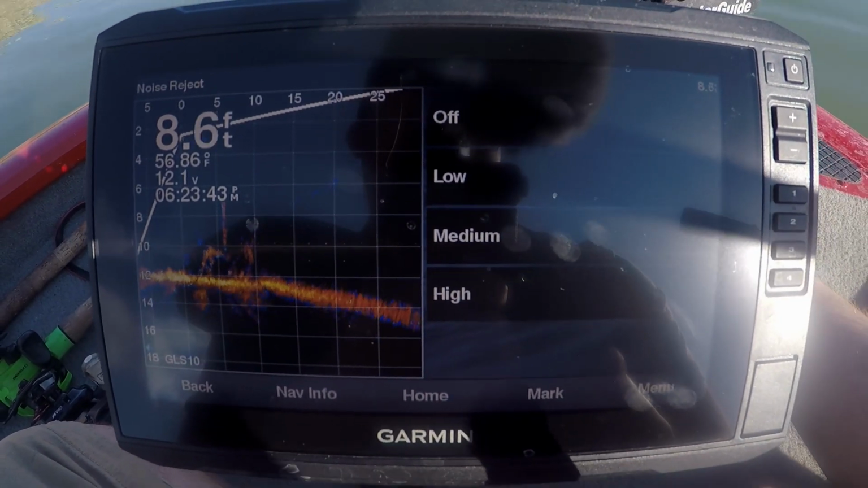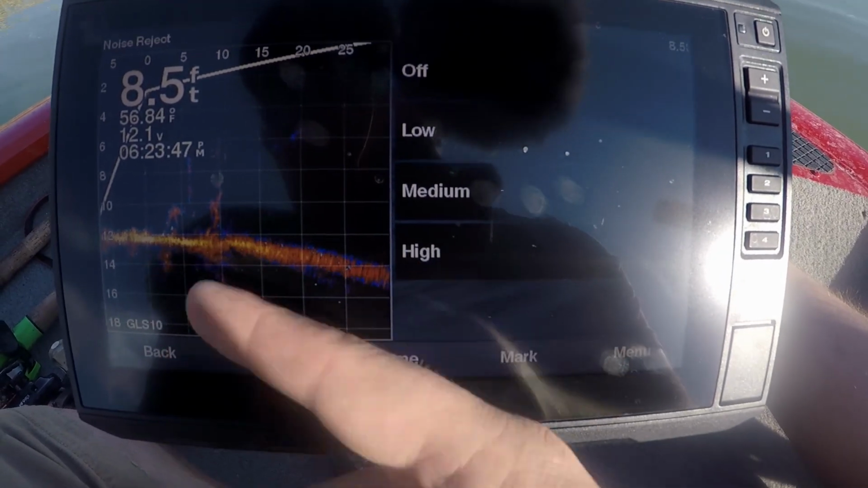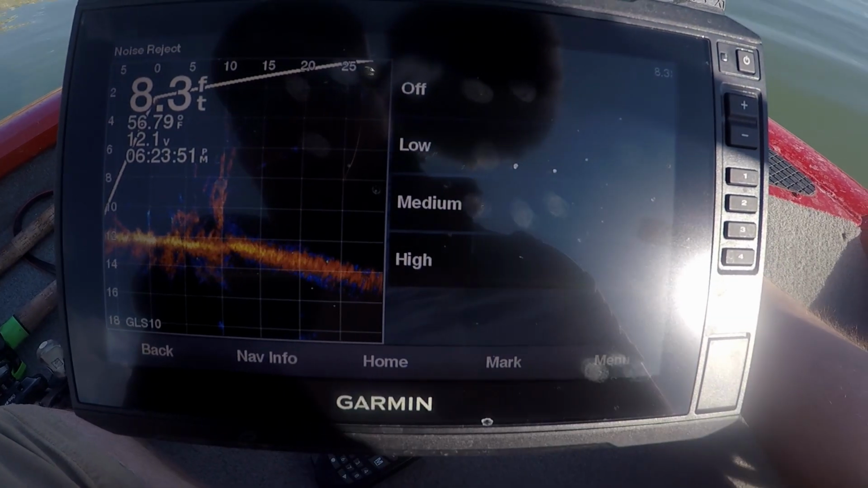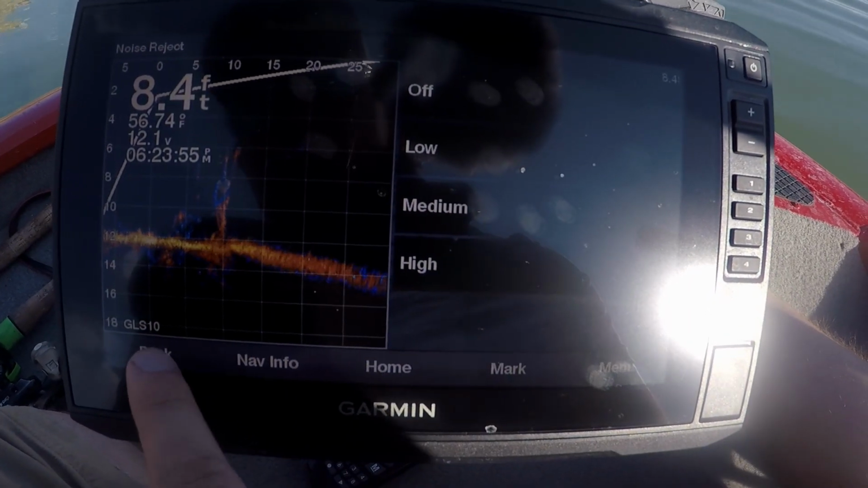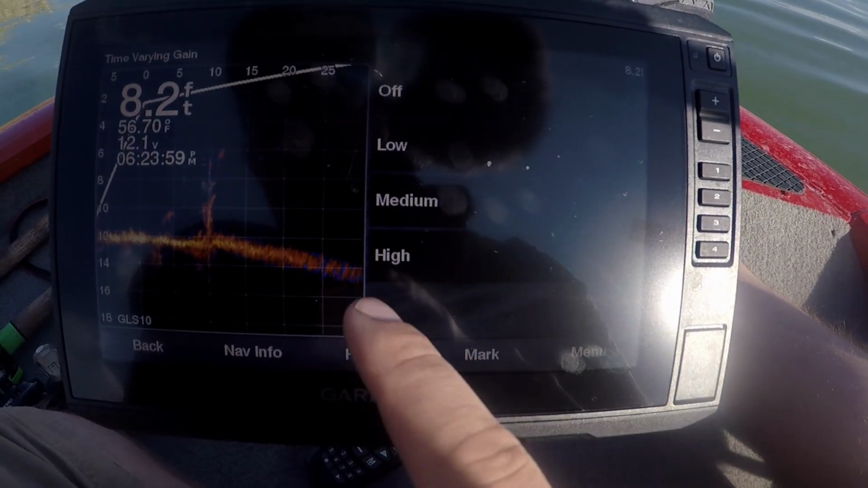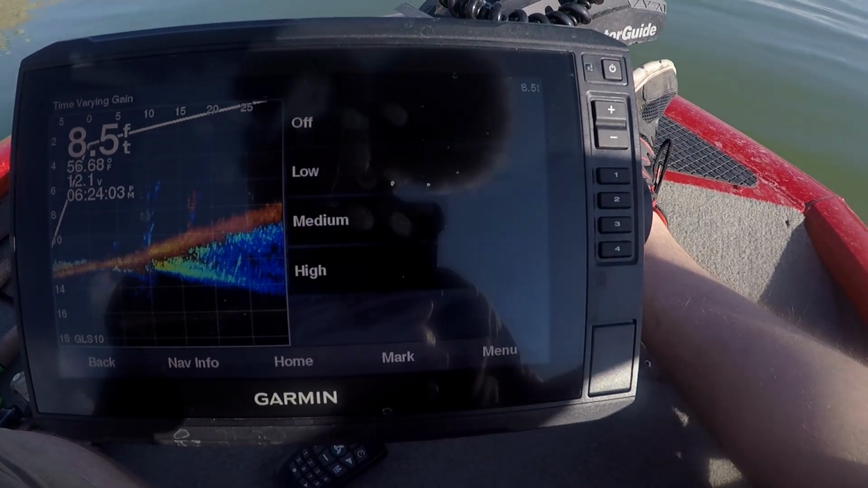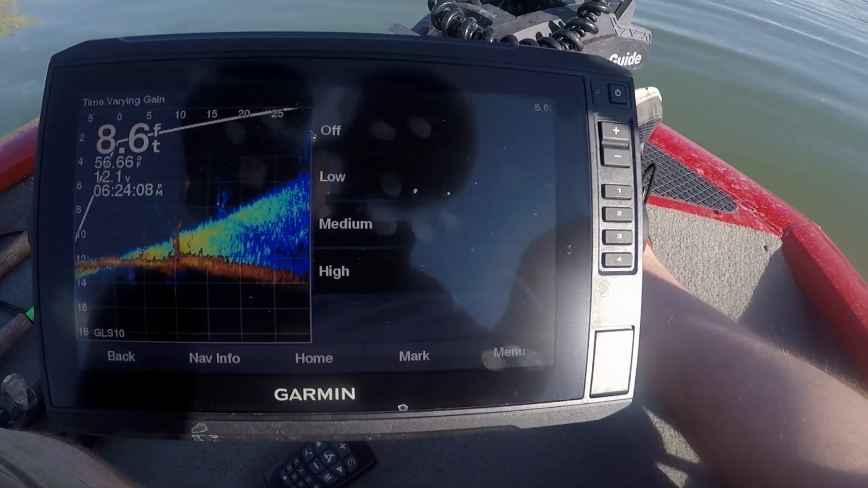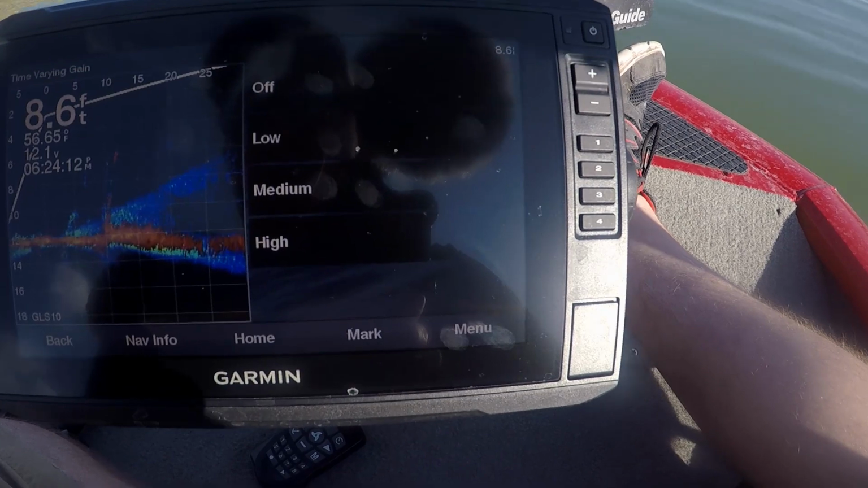So the noise reject and the TVG will take the tree out, but I know what that tree is, and sometimes I'll put it to low, maybe medium, and if I can see my bait, great. If not, it really depends on the day and the water clarity, whether or not that TVG or the noise reject stay on.